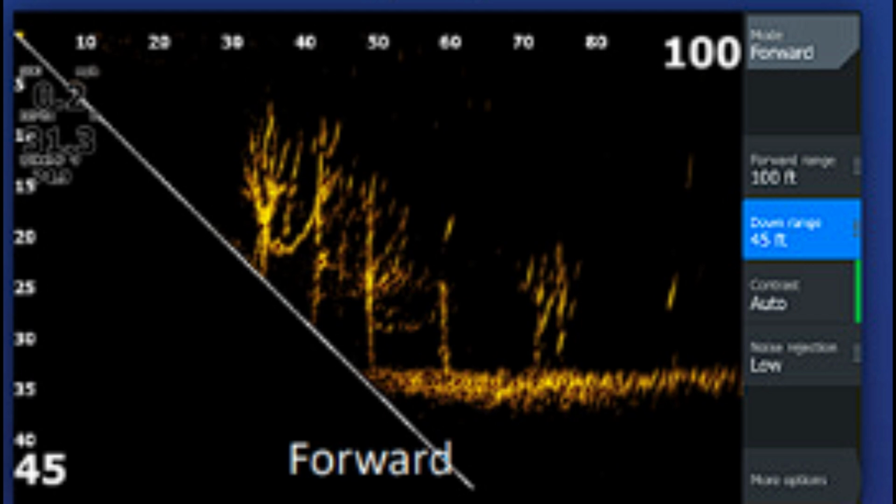I learned that the angle is 18 degrees. I thought it was a single, like 1.5 inch beam until I watched a video last night. There's a video on YouTube that shows really good beam angles of live sonar.